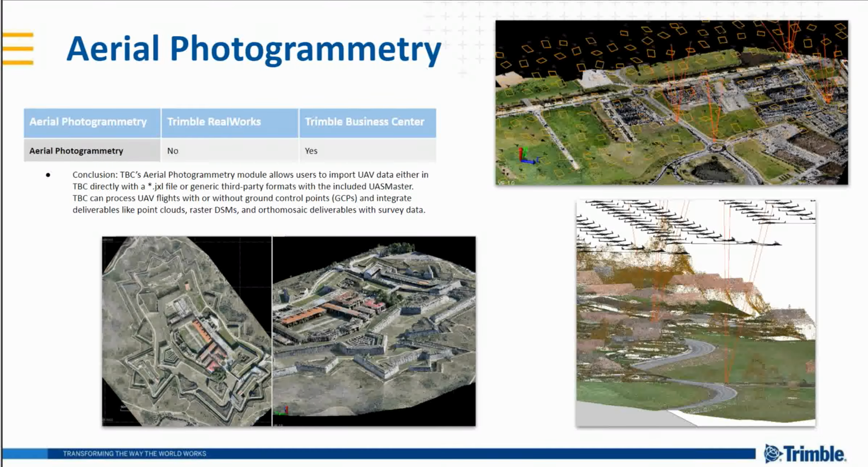And that's a good point. So really, a point cloud is a point cloud. No matter where you're getting it, you can bring it into RealWorks or TBC to enjoy the benefits of the CAD lines or the inspection tools in either of them. So it's really surprising how many people are getting point clouds from UAVs today for inspecting or doing their land surveying.